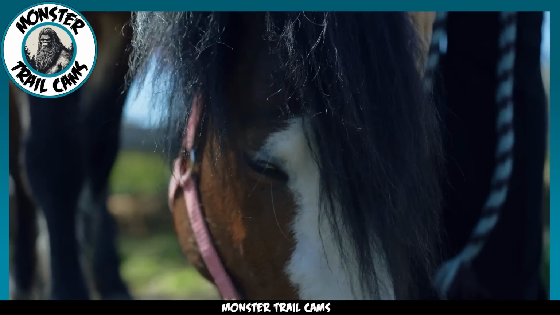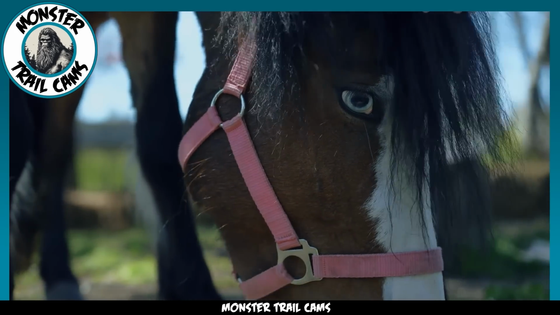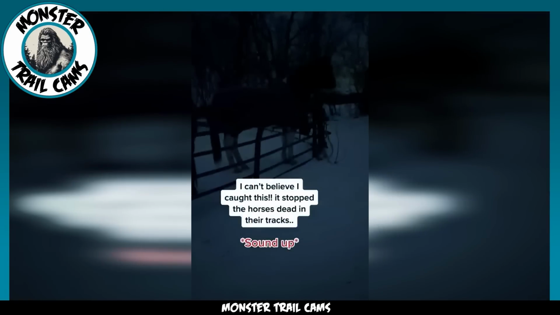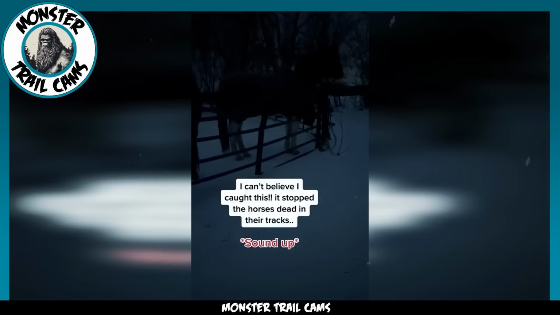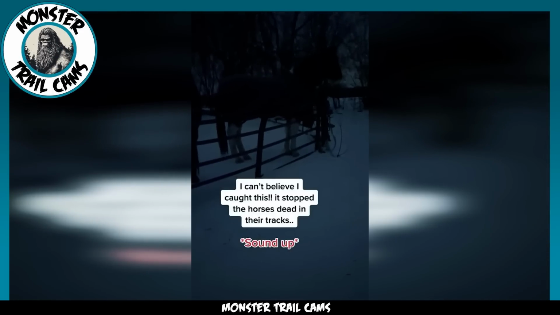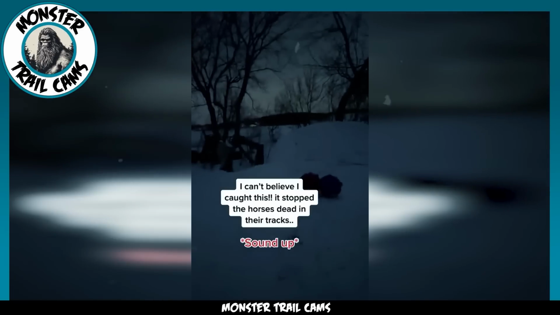Many believe that animals have a heightened sensitivity to the paranormal, even more so than humans. A video clip uploaded on TikTok might just provide evidence for this intriguing idea. The footage begins with a TikToker stepping outside to check on her horses. But instead of the usual calm behavior she's accustomed to seeing, these horses are acting oddly.